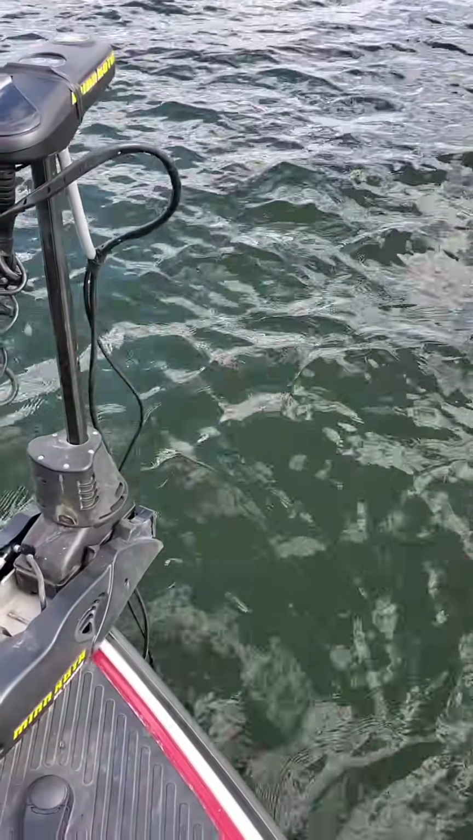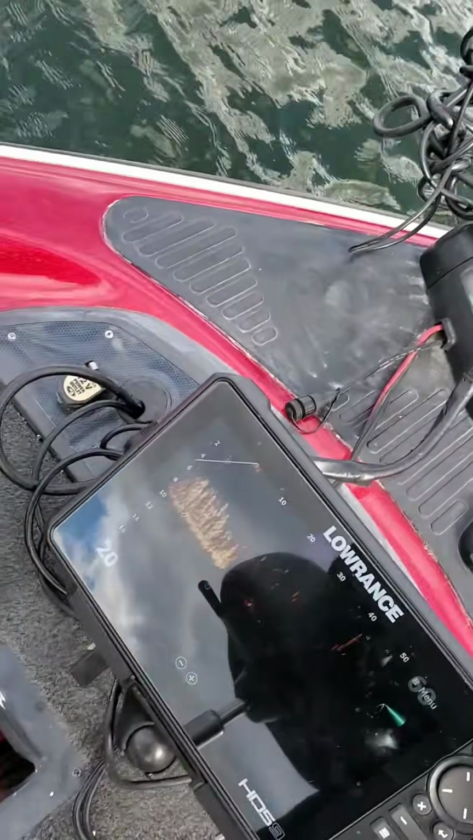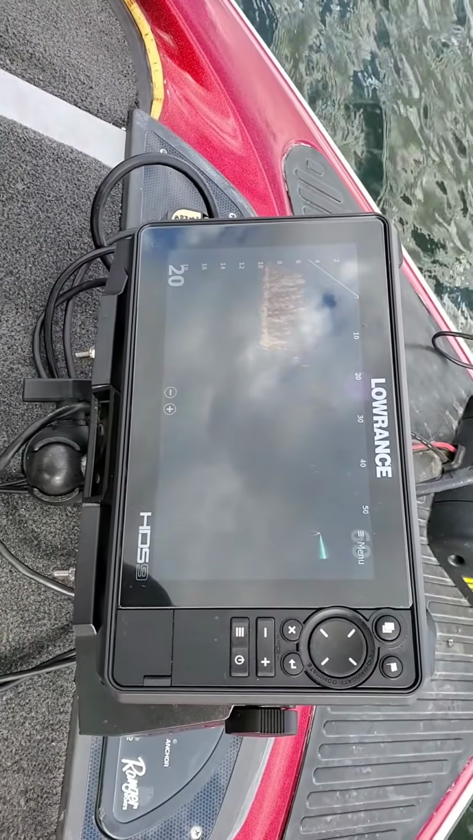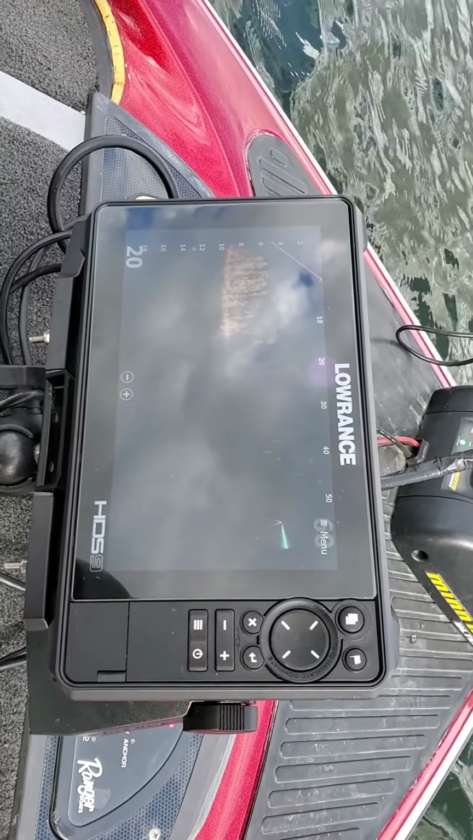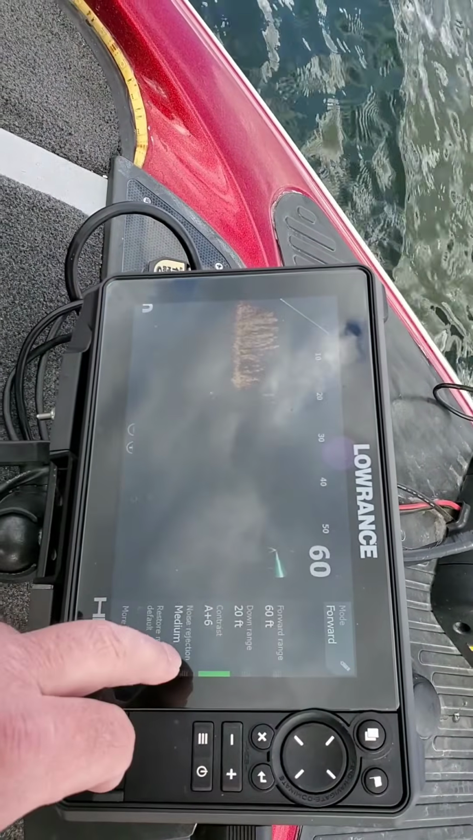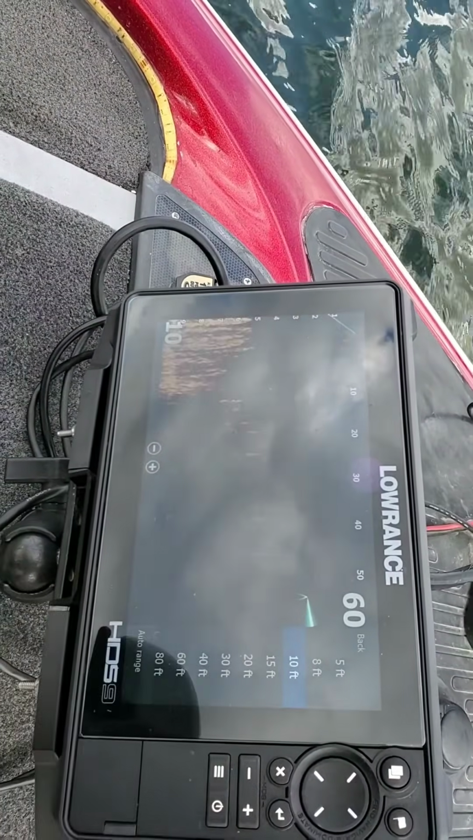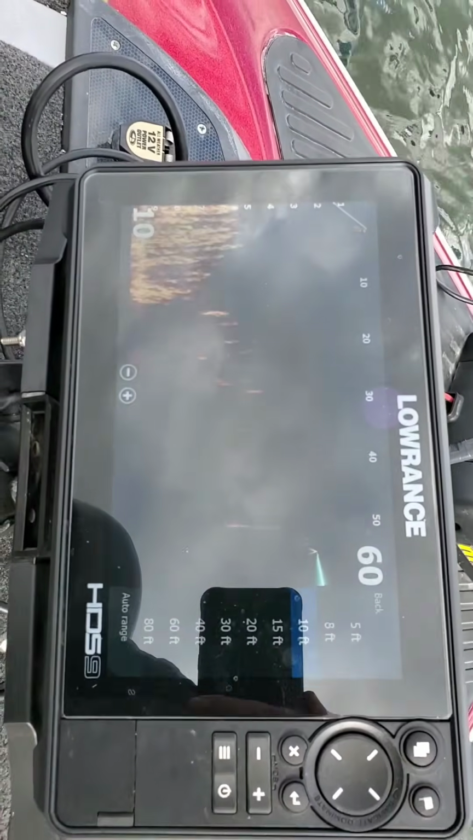And now we'll take a look at the graph here. So what we got here is we've identified some panfish here in the southern Minnesota lake. We are in 8 feet of water and there's weeds. And again, this is the Lowrance Active Target system. So what I'm going to do is I'm going to go up here to menu. I'm going to change this to downward range 10 feet. And now this is when you're going to get the best view.